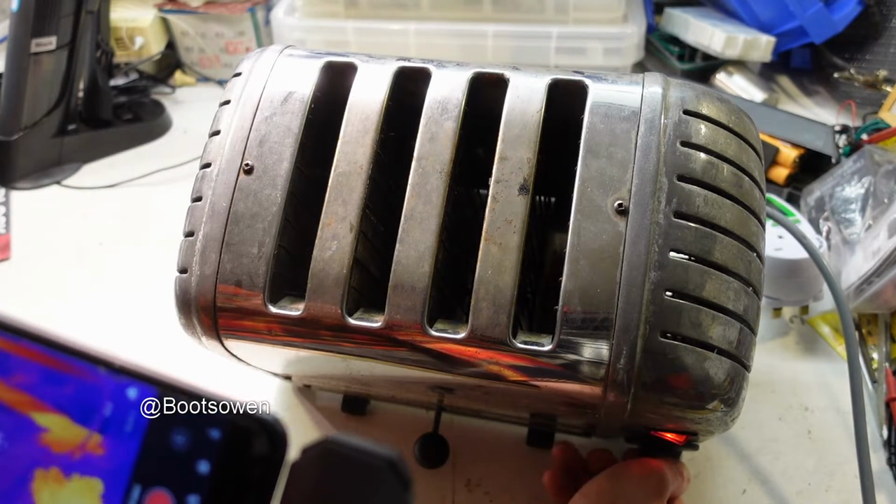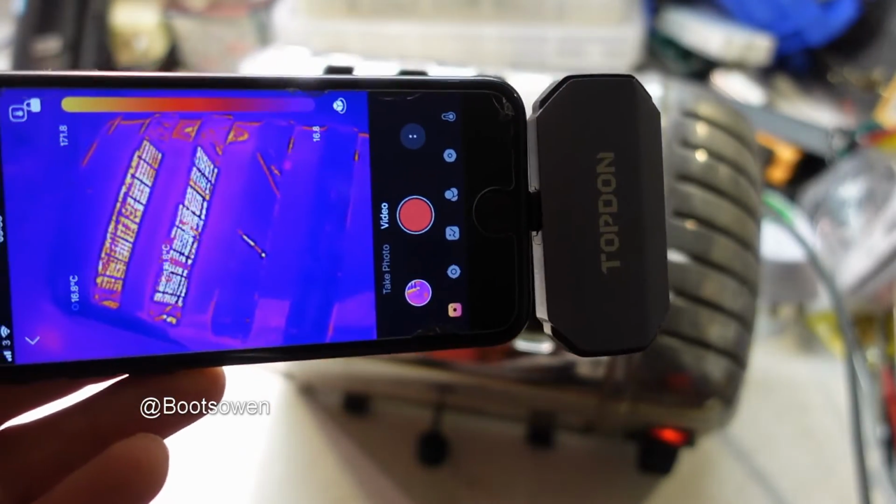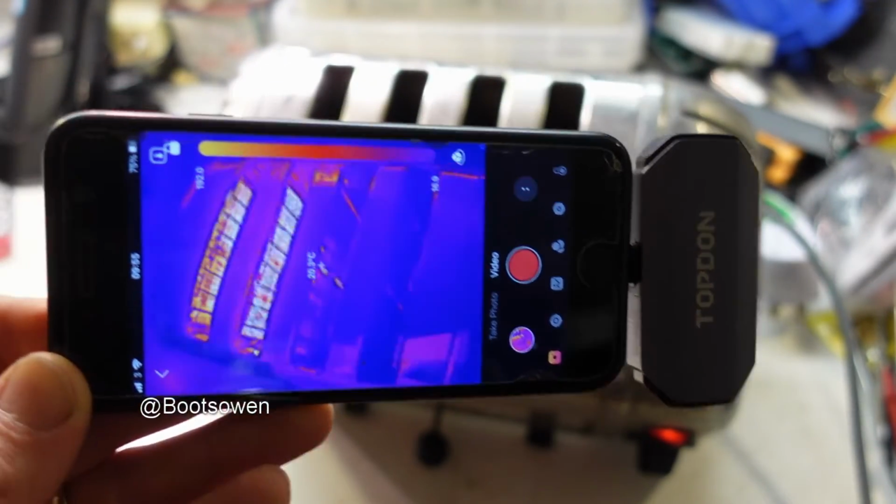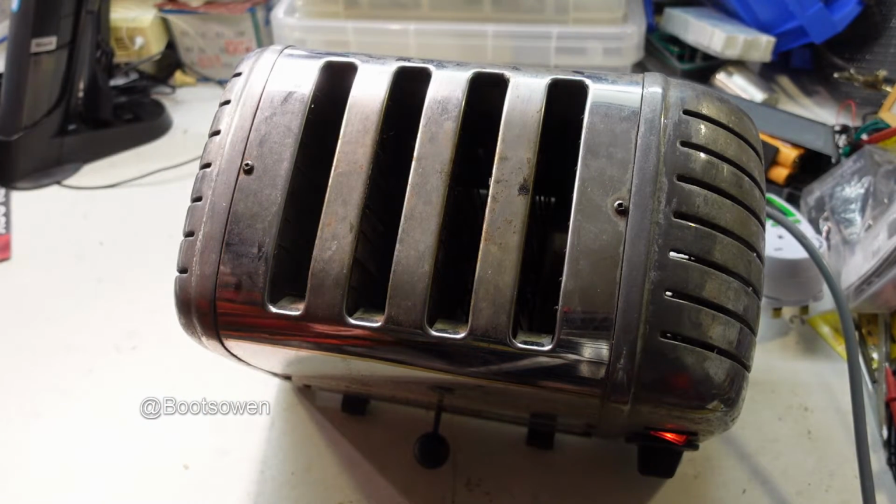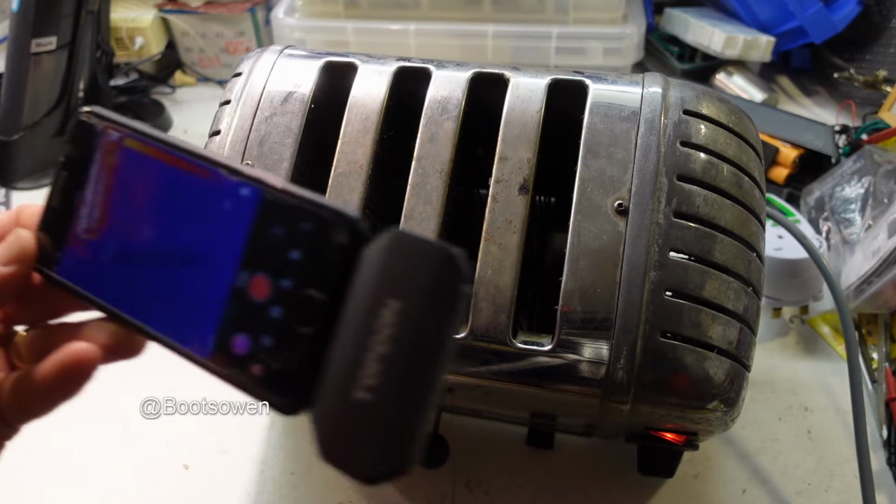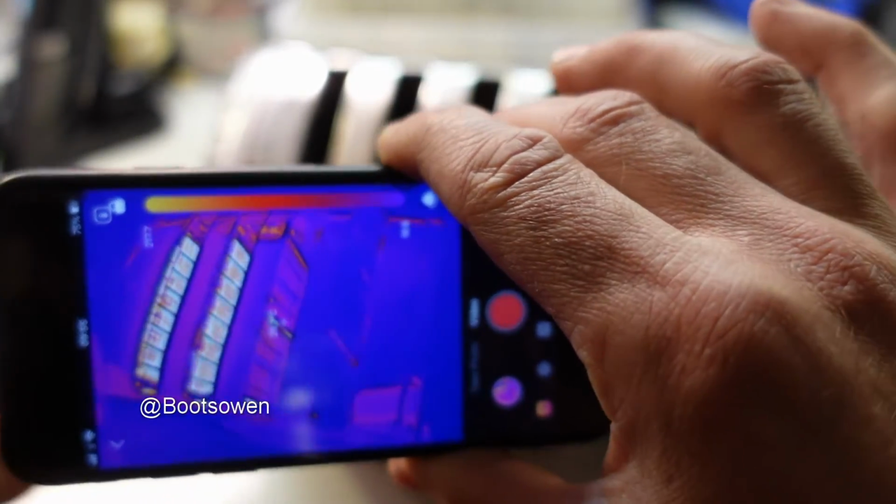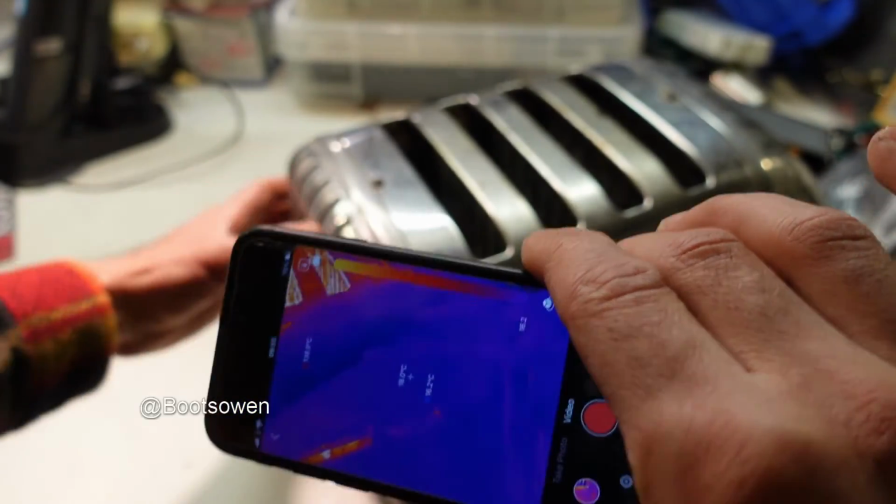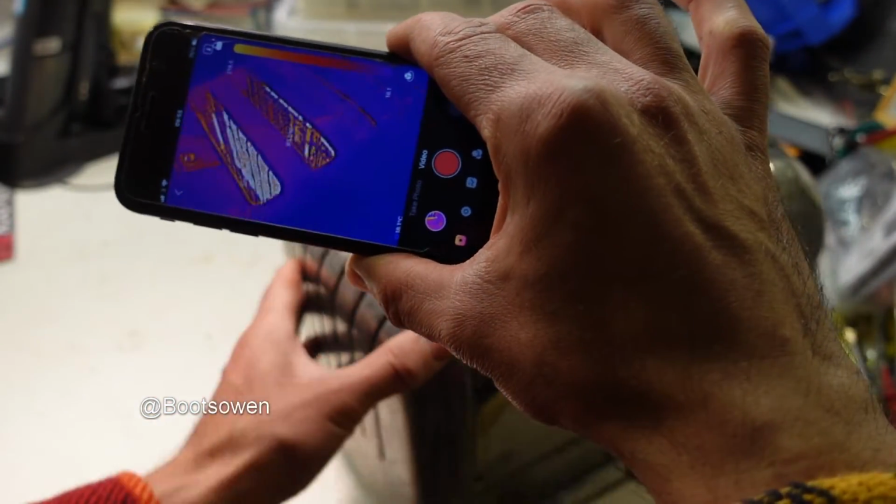Set to 2 slices. So I'm expecting the 2 on the left to come on instantly. Instantly I'm getting heat out of that there. But not the center one. And again, not the center one. So the center one may be a dud. So you can see the 2 on the left look good, but the center one should also be on at this point. If I turn it like that, you can see you've got 1 and 2.